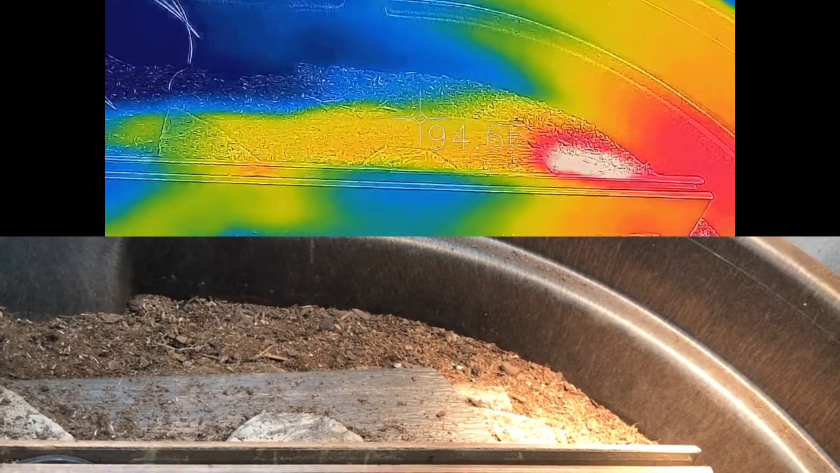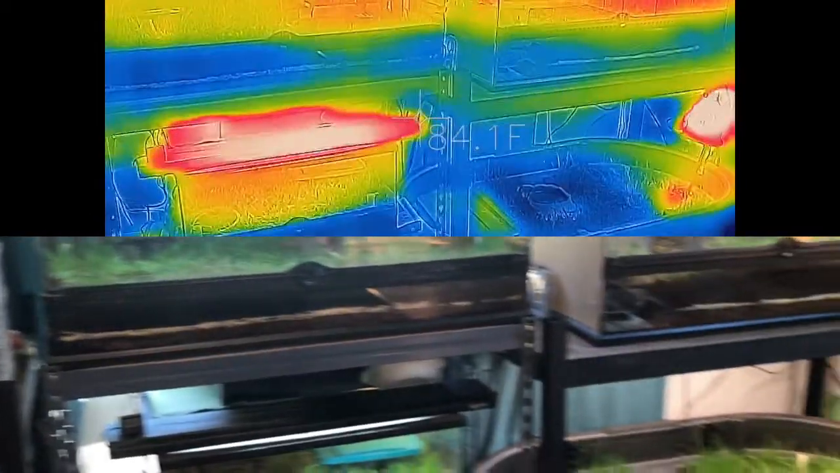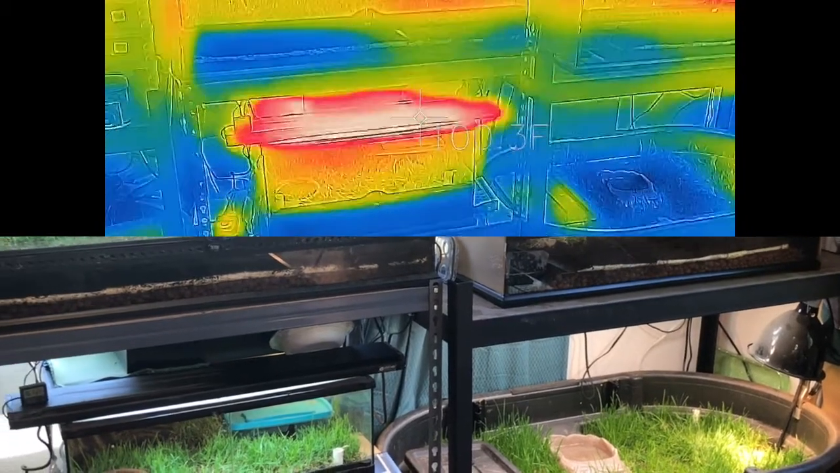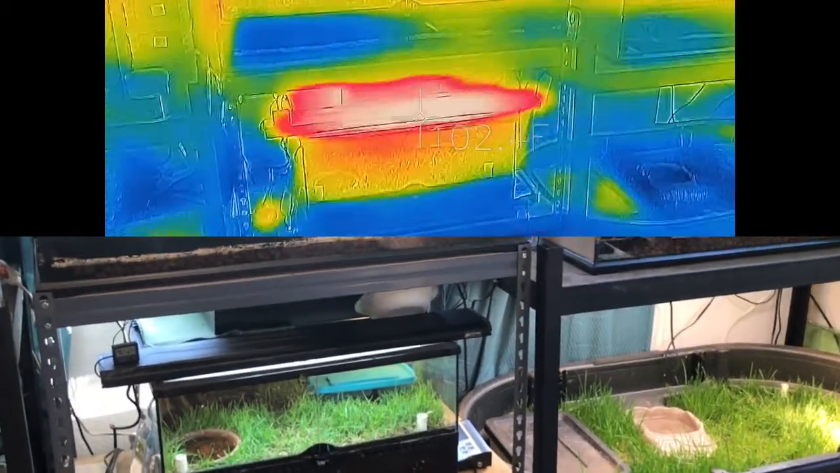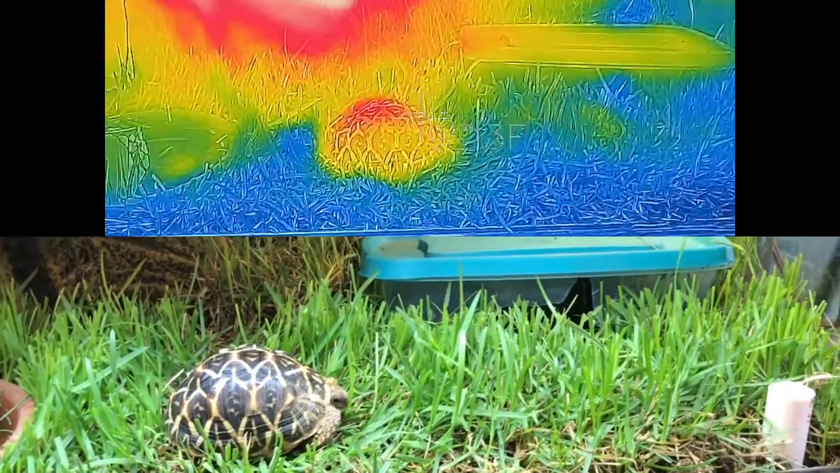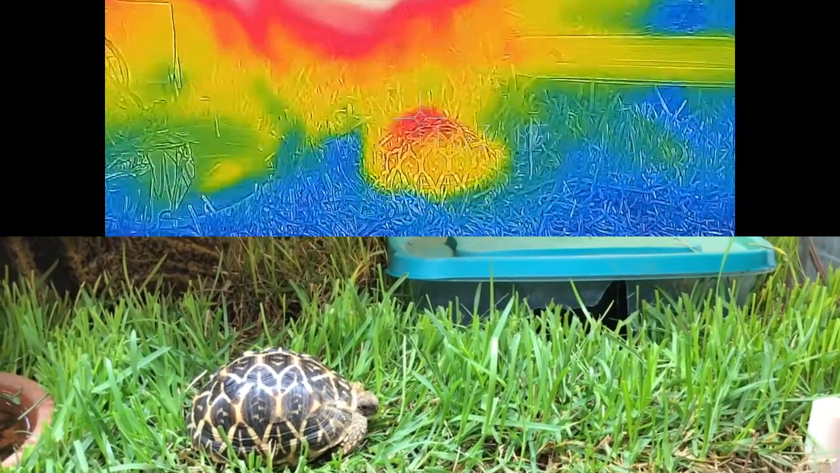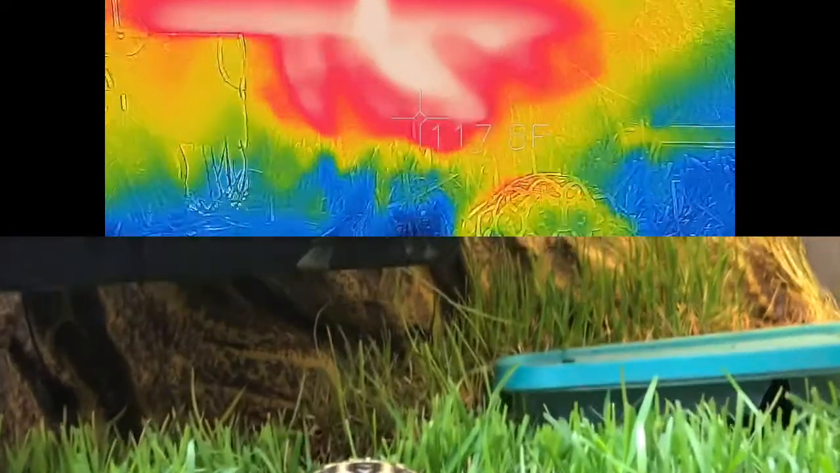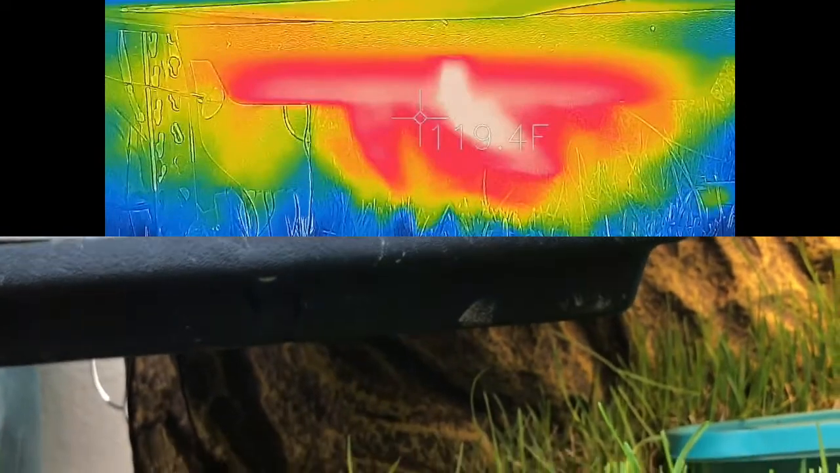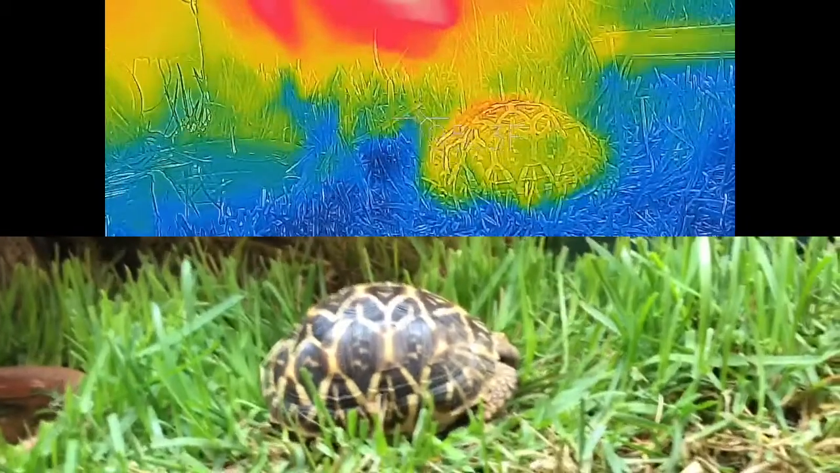The next form of heating we're going to have a look at is a radiant heat panel. I use radiant heat panels in all of my Exoterra cages, and they're also used in my Galapagos enclosures inside of their nighttime boxes. So let's take a closer look and see how some of these work. Here we have Nova, and she's been hiding out in the back. You can see that her body temperature fluctuates from the 90s to the 80s, and even though the heat emitter itself is in the hundreds, where it's actually heating up the rest isn't quite as intense.